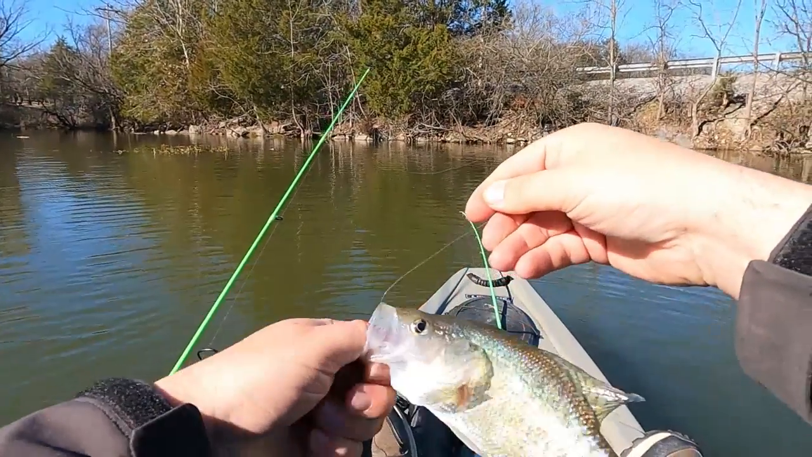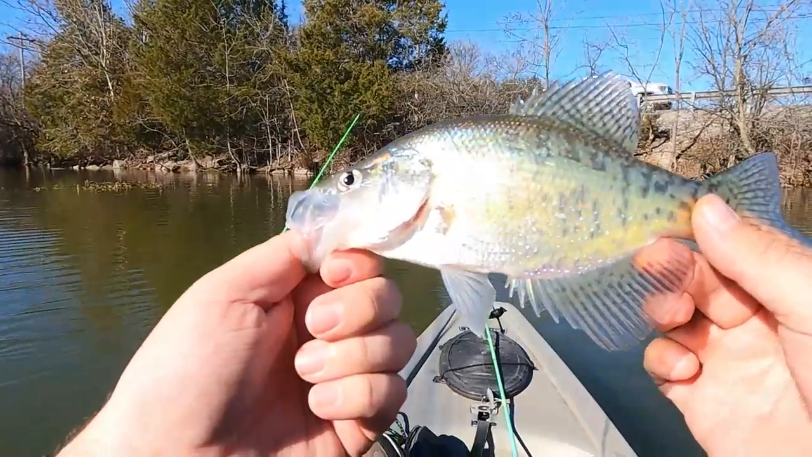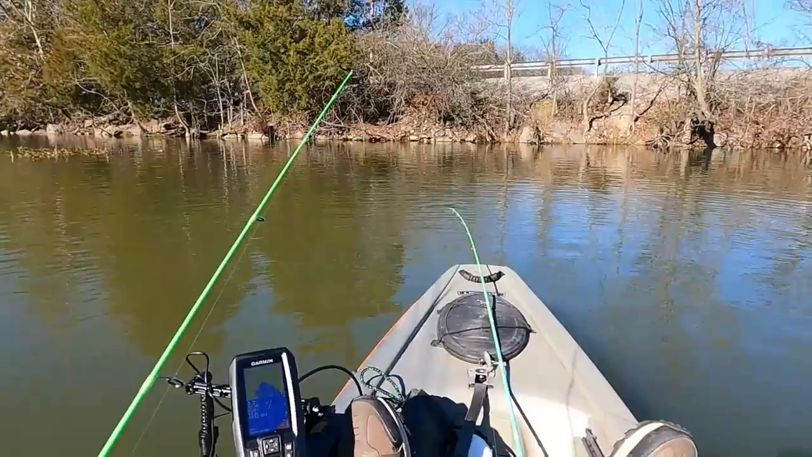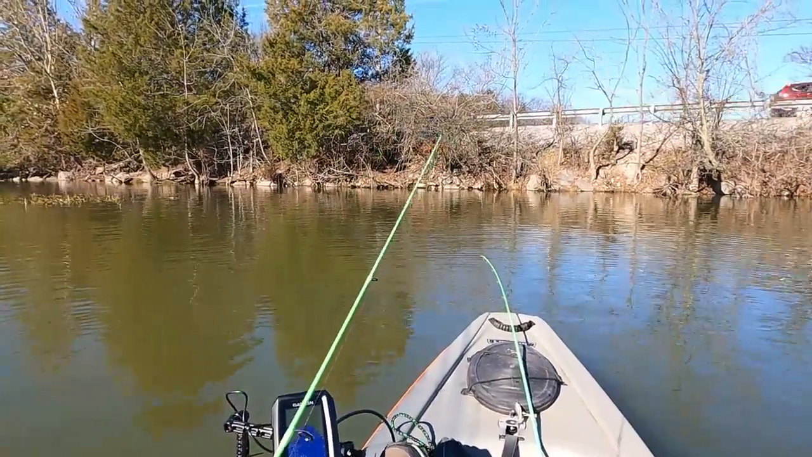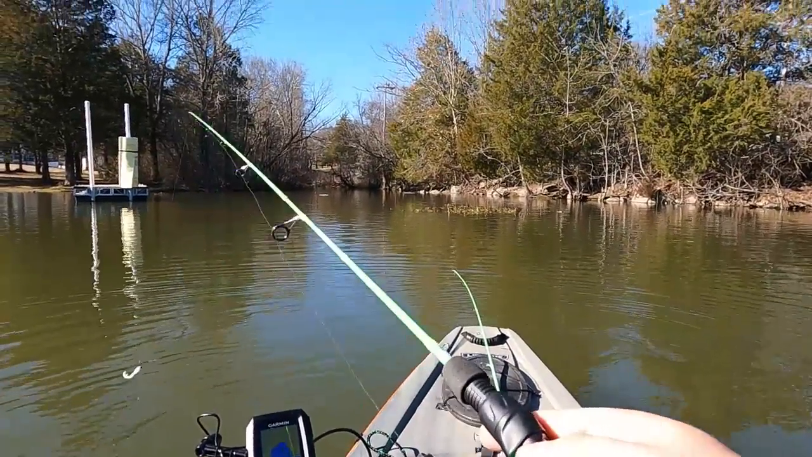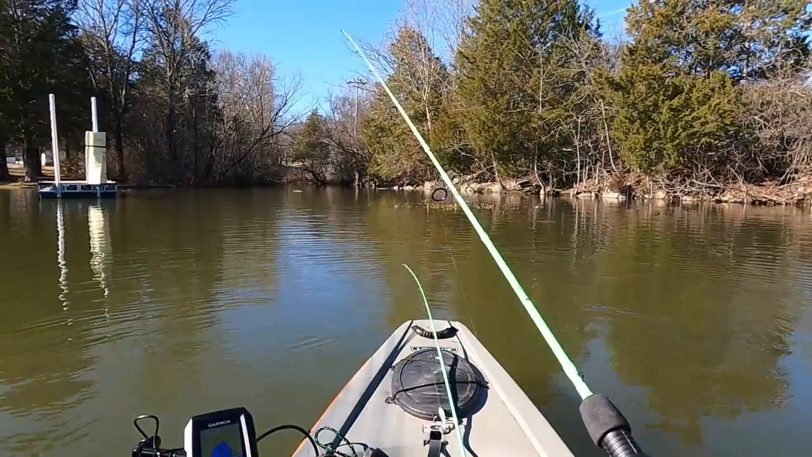Oh, come here, you. Look at there, little bitty guy. But take it. First fish of the day. I'm gonna back off this spot a little bit and see if we can't catch another one. See you, buddy. Oh man, needed that for sure. Nice solid little fish catch there. I'm gonna go back over there towards that grass again.